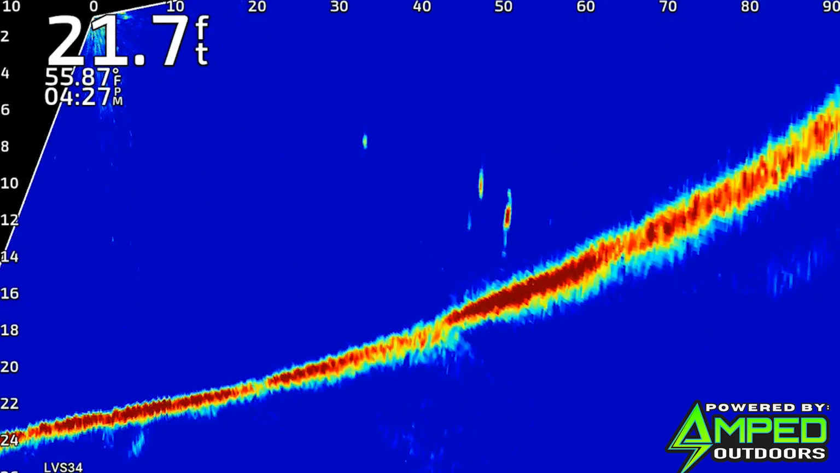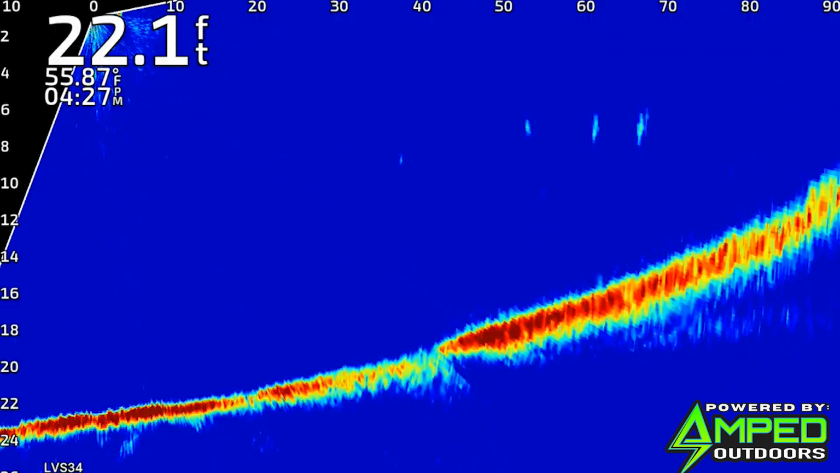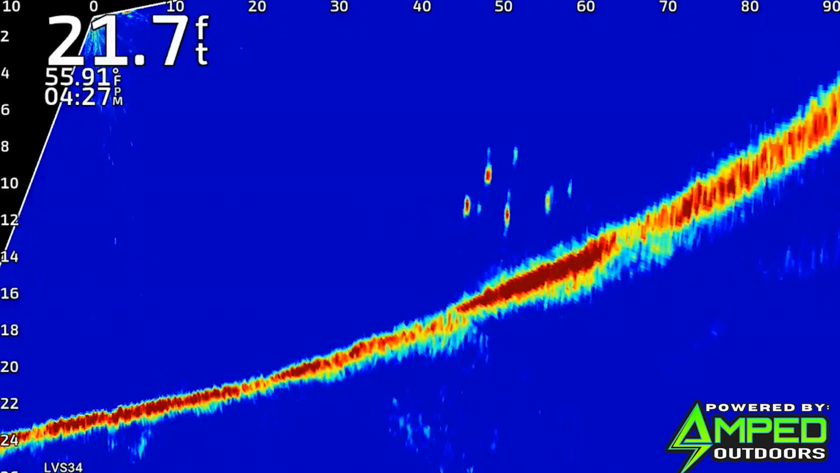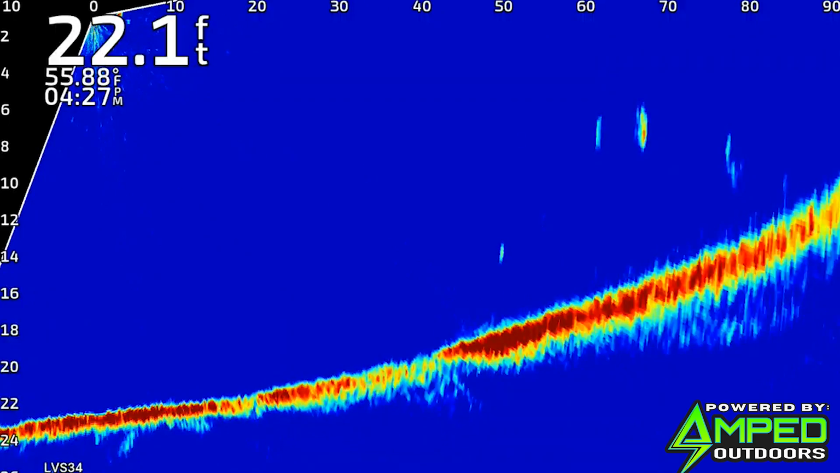I'll pan around here and show you. You can see there's still fish kind of scattered there. There's fish kind of scattered all over. We're sitting in 22 feet of water right now, and those fish are anywhere. You can see some back there a little further. Those fish are like 10 to 14 feet down. Those ones over here, there's some that are up as high as 6 to 8 feet.